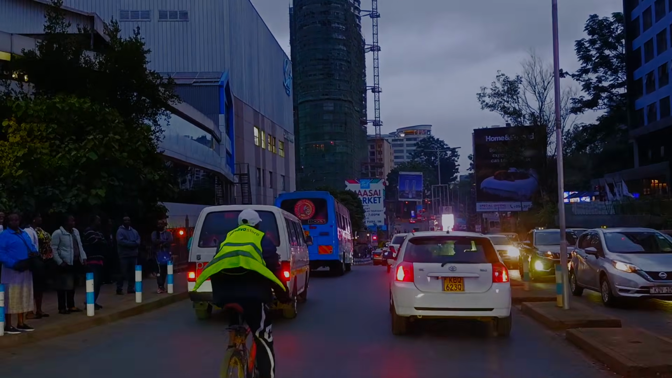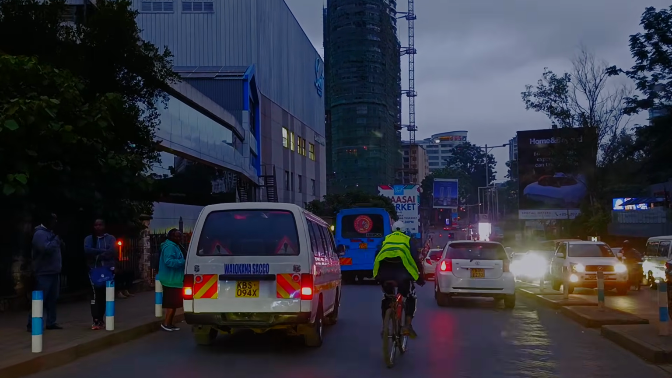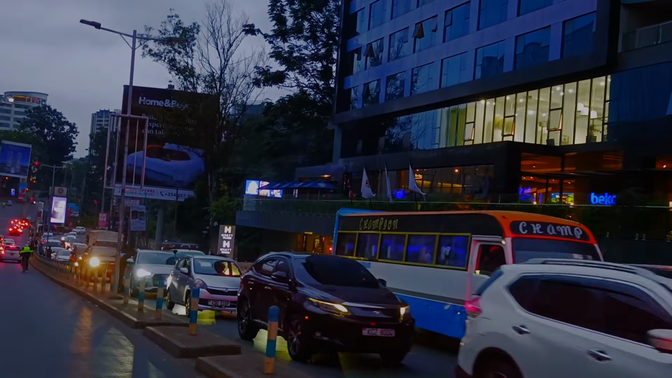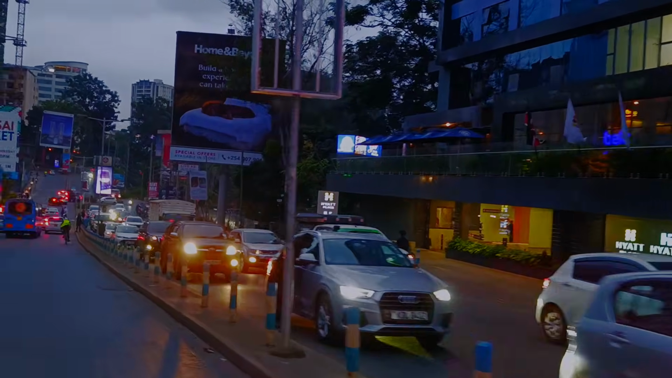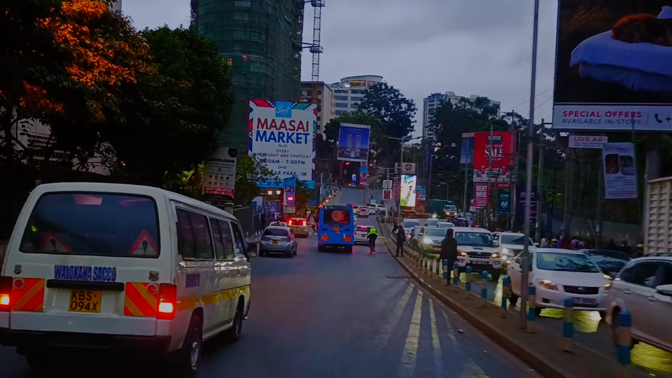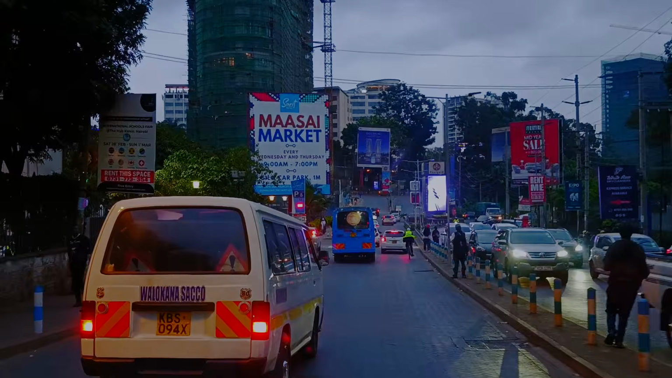Look at the right there, guys. It's another hotel which is open. The amazing night lights. Look, guys. And so we are passing Sarit Center.